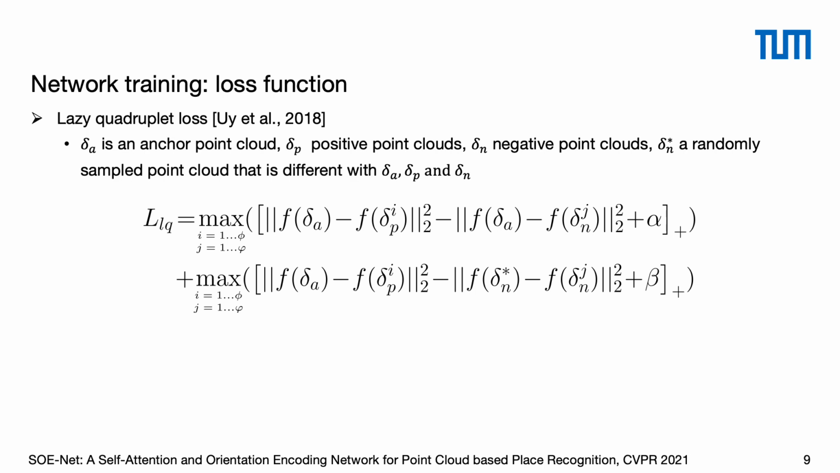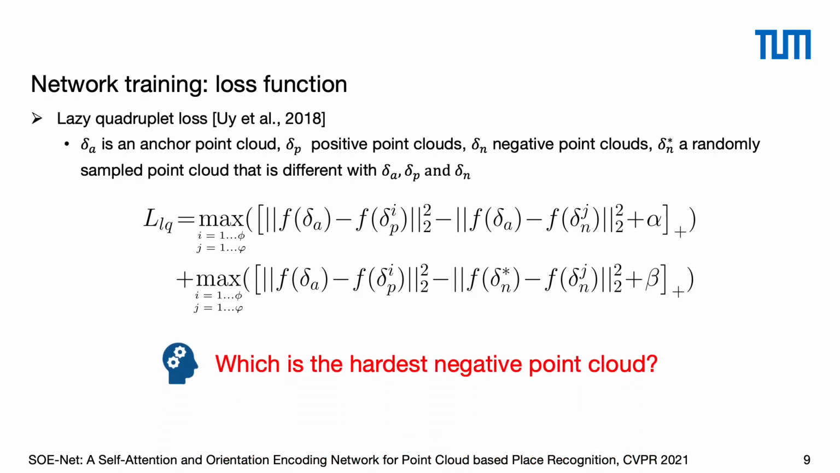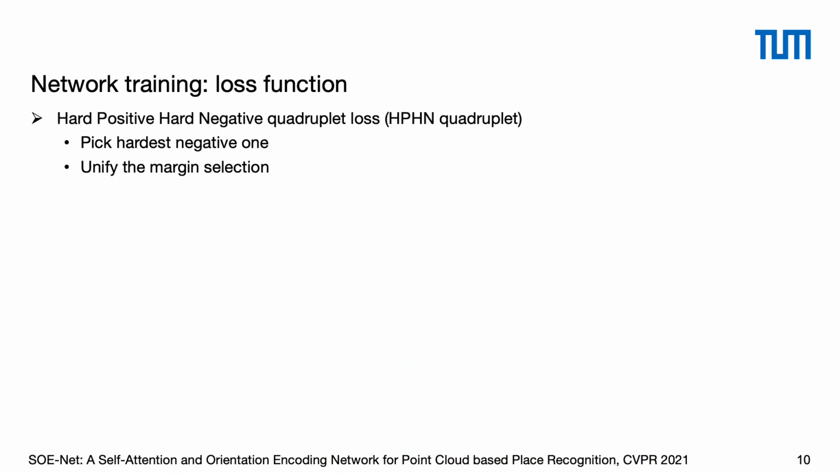Lazy quadruplet loss aims to minimize the distance between the anchor and the positives, and maximize the distance between the anchor and the negatives, and the distance between the additional point cloud and the negative samples, but it ignores which is the hardest negative point cloud. Therefore, we propose a novel hard positive, hard negative quadruplet loss, which picks the hardest negative point cloud and unifies the margin selection.